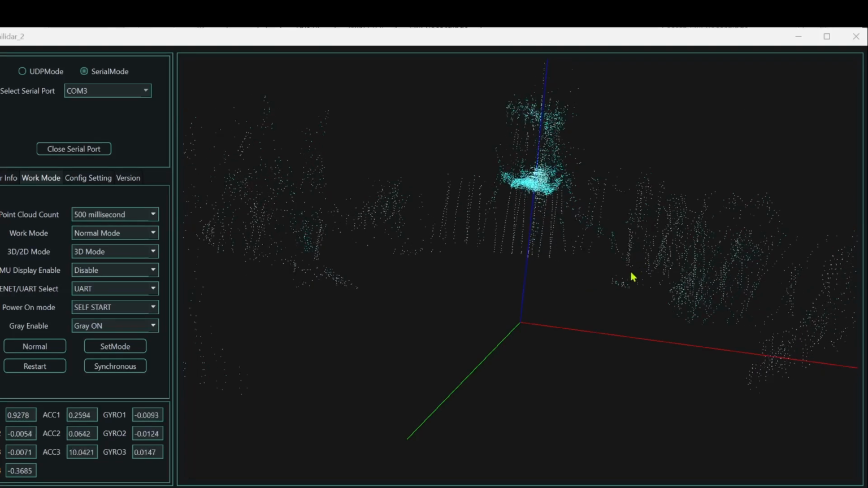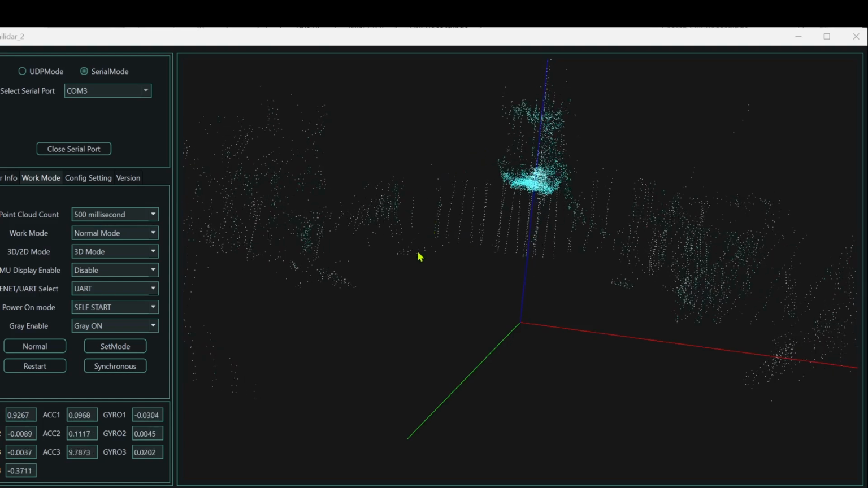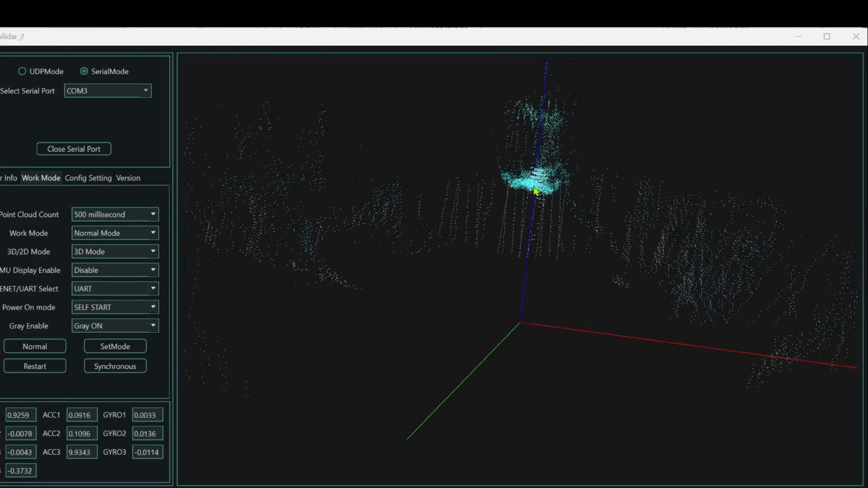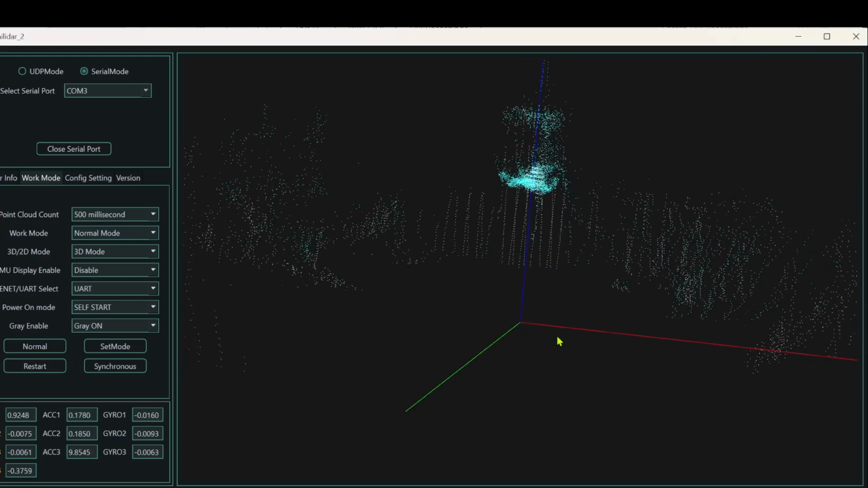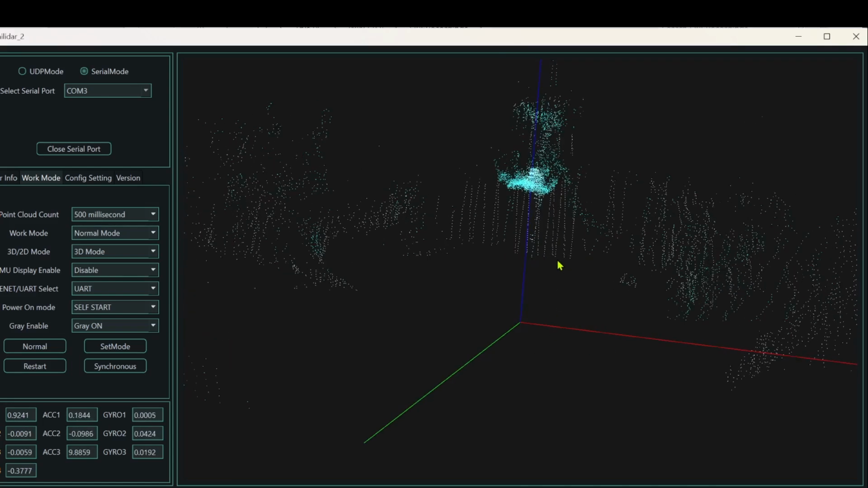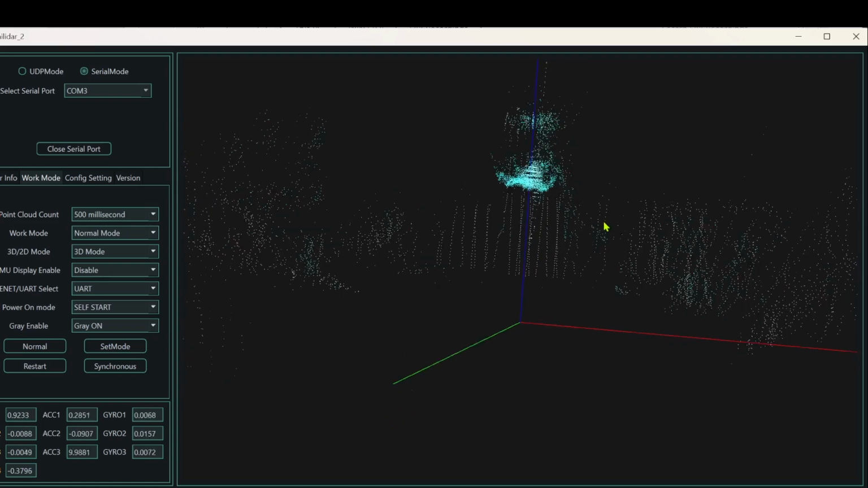So what we're seeing is a bunch of vertical scans. This is the Y, the vertical direction right here. We're seeing a bunch of vertical scans. So the unit is sitting at the nexus of this origin. And this point cloud right here is actually the camera that's looking down on it. So it's looking up and it's seeing the camera.